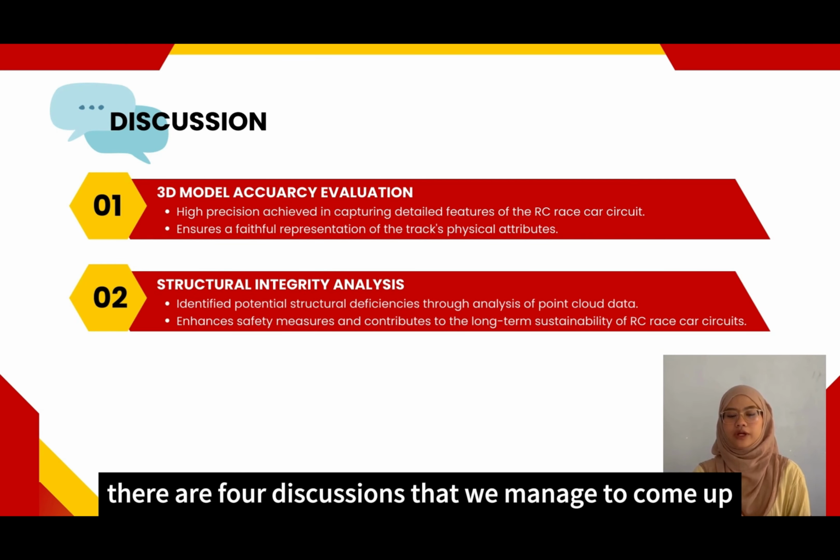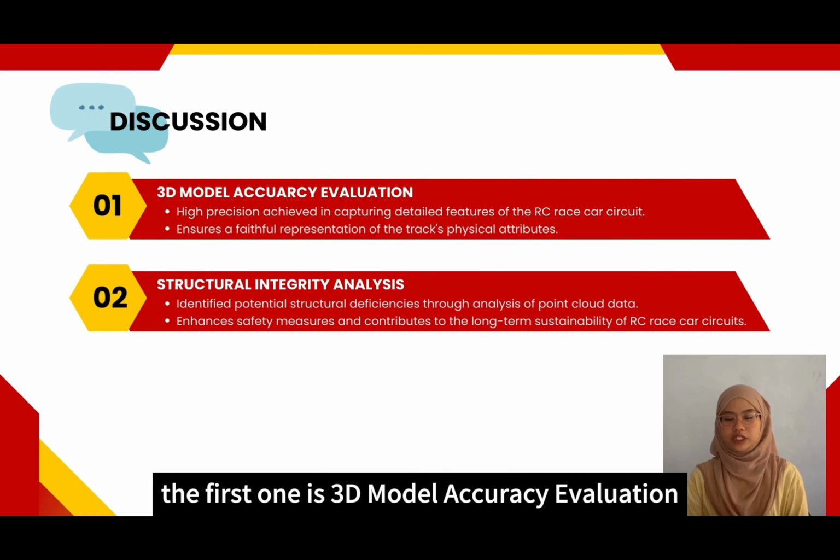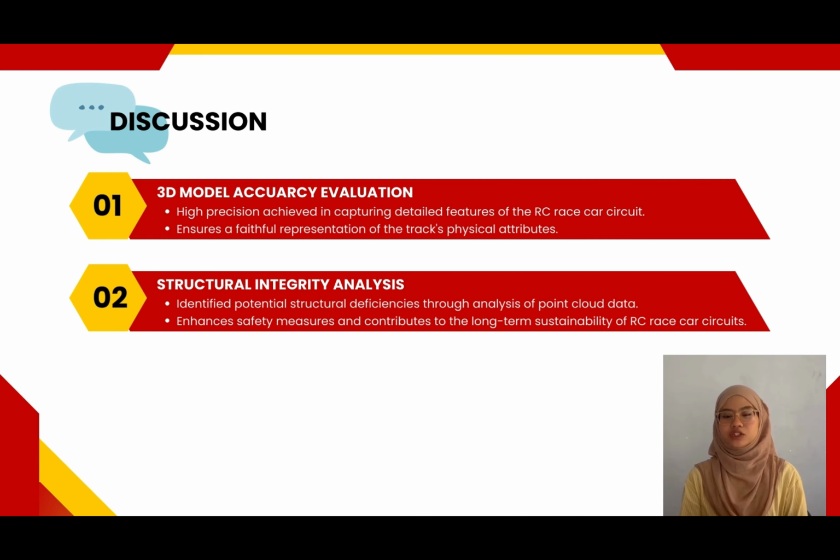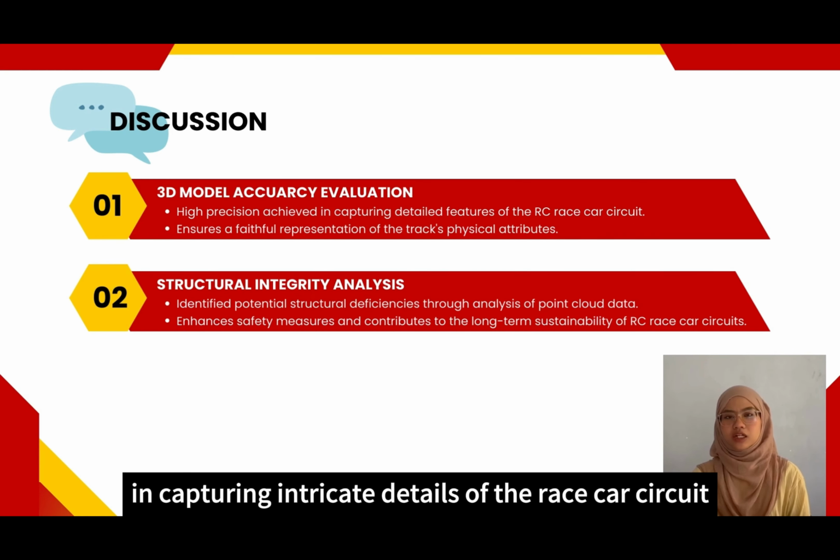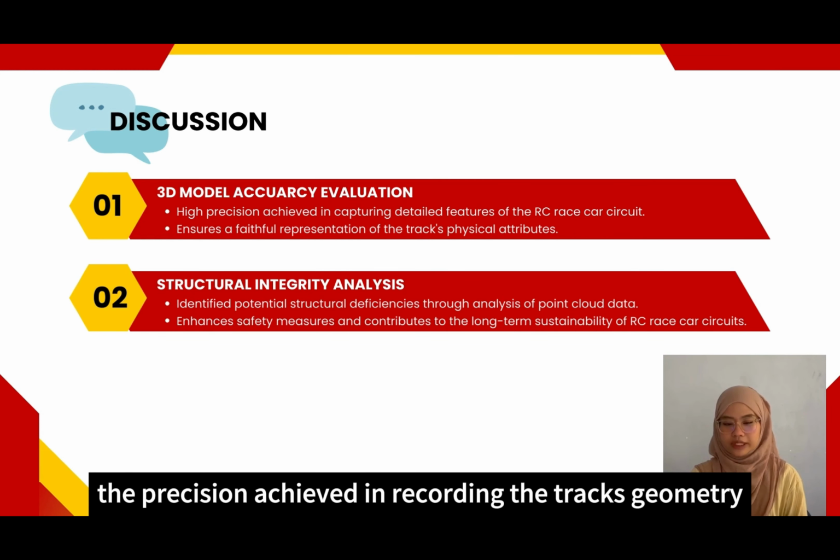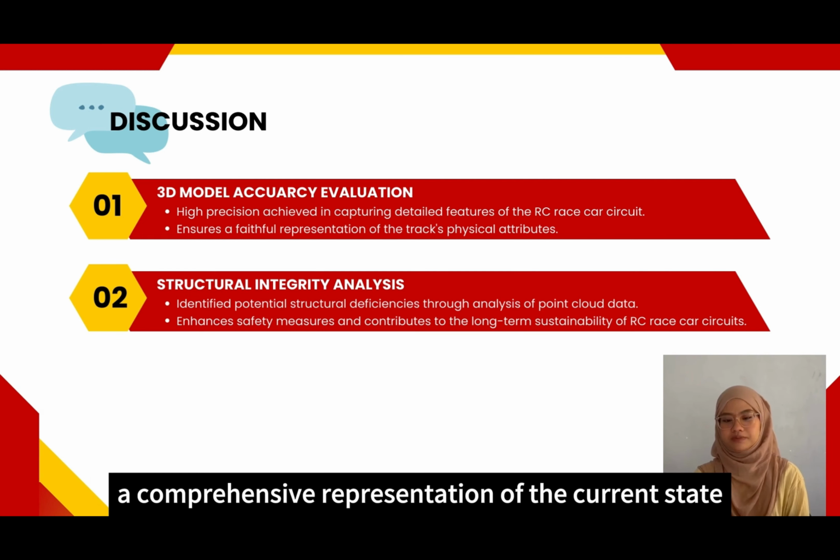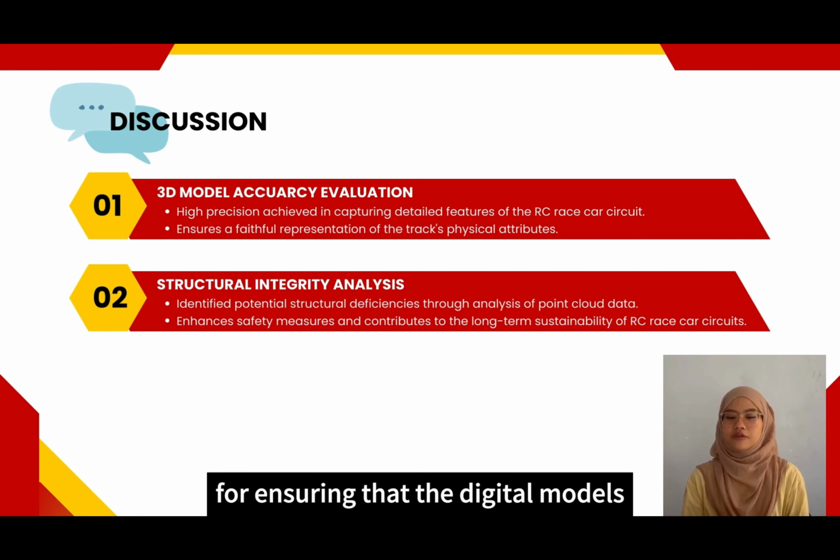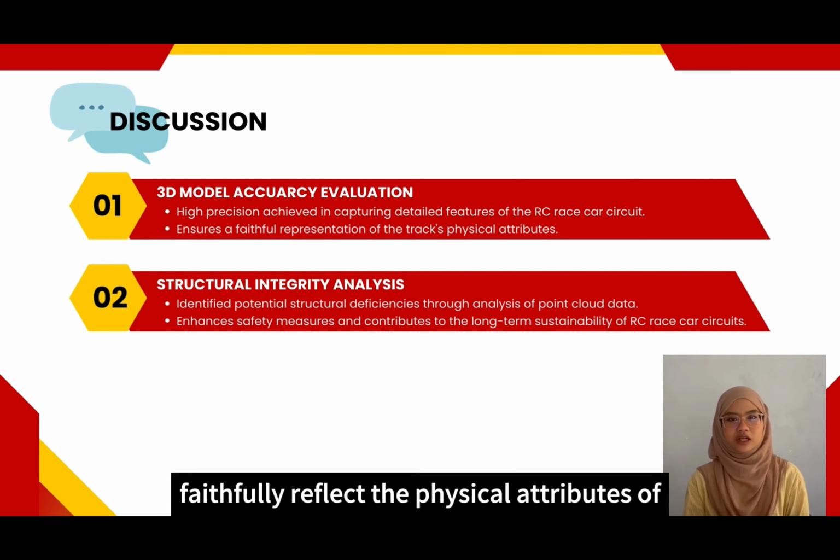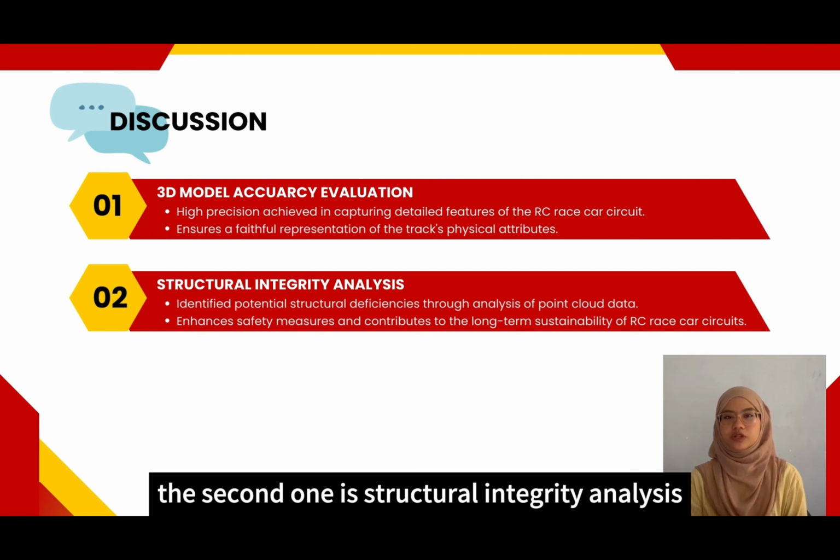There are 4 discussions that we managed to come out with when we conducted this project. The first one is 3D model accuracy evaluation. The 3D models generated through laser scanning demonstrated a high level of accuracy in capturing intricate details of the race car circuit. The precision achieved in recording the track's geometry and surrounding structures allows for a comprehensive representation of the current state. The evaluation of accuracy is vital for ensuring that the digital models faithfully reflect the physical attributes of the race car track.